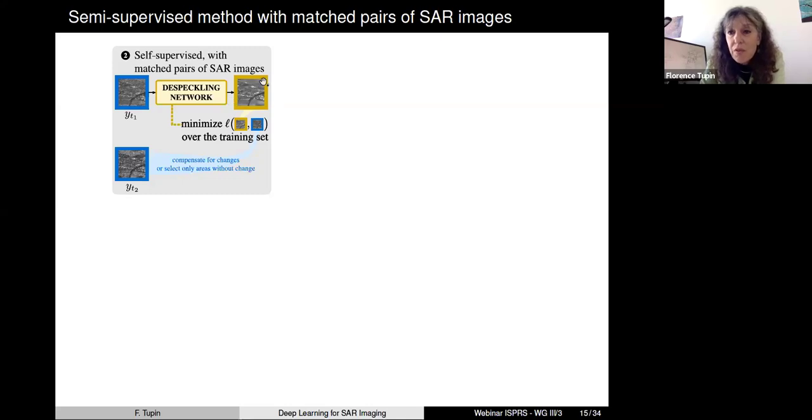We try to have some prediction of the reflectivity, and to do the supervision of this output, we are just trying to maximize the likelihood of the second date that has been acquired for the same area. So it's really a nice framework. You don't need any ground truth image. You just need to have some pairs of SAR images of the same area on the ground.